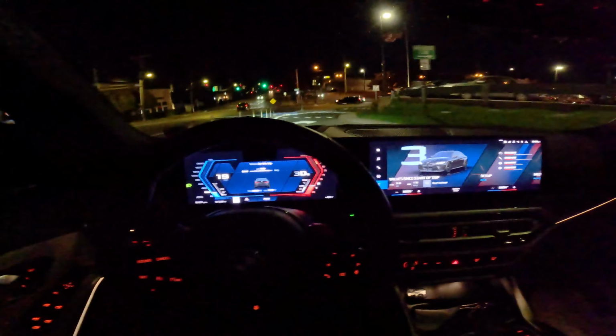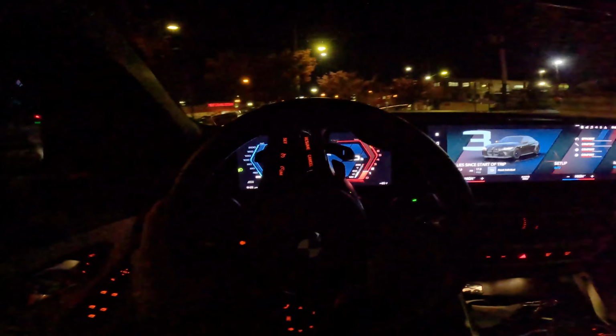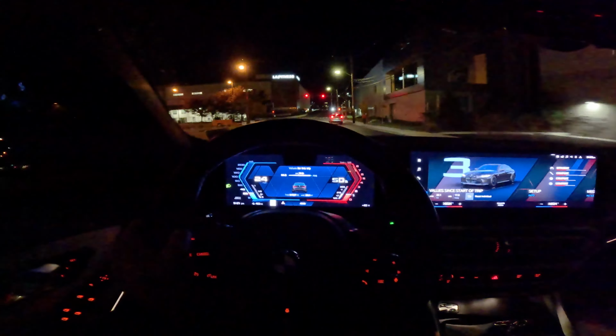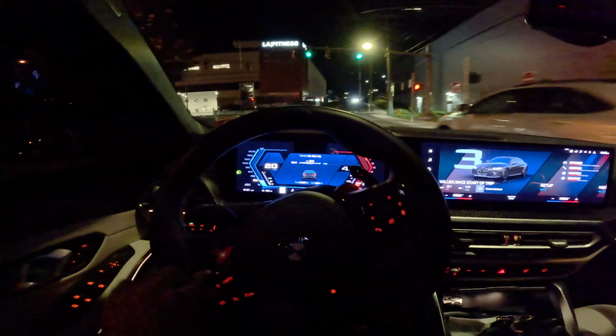Now, I am still gonna do stuff to this M3. I already am, and as I talked about, I have performance stuff coming for it. But I feel like it's not as easy to get stuff for this car as it is for those other cars. That's just me thinking out loud, who knows. But in the meantime, I'm enjoying this car. I absolutely love it. It's my first M car.